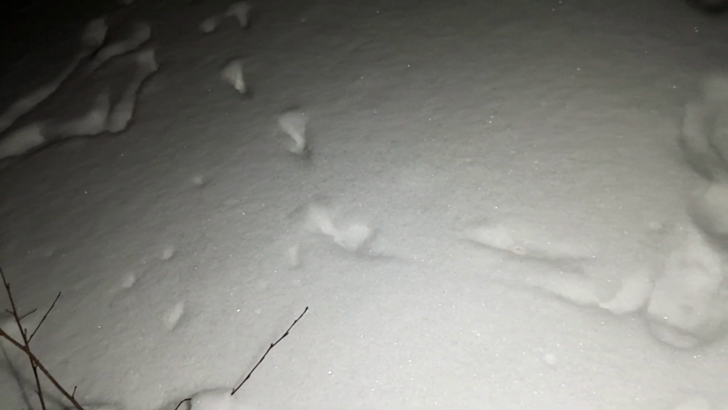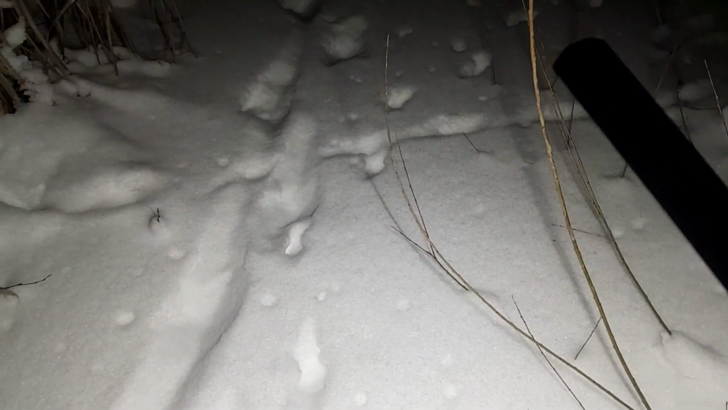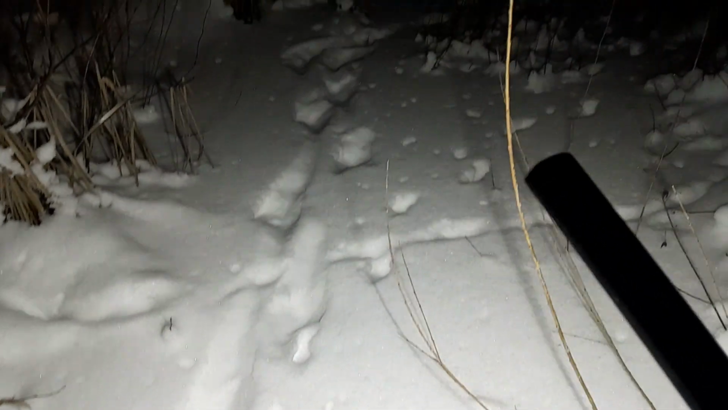We got a deer over here. This may be a moose. And these tracks are mixed.